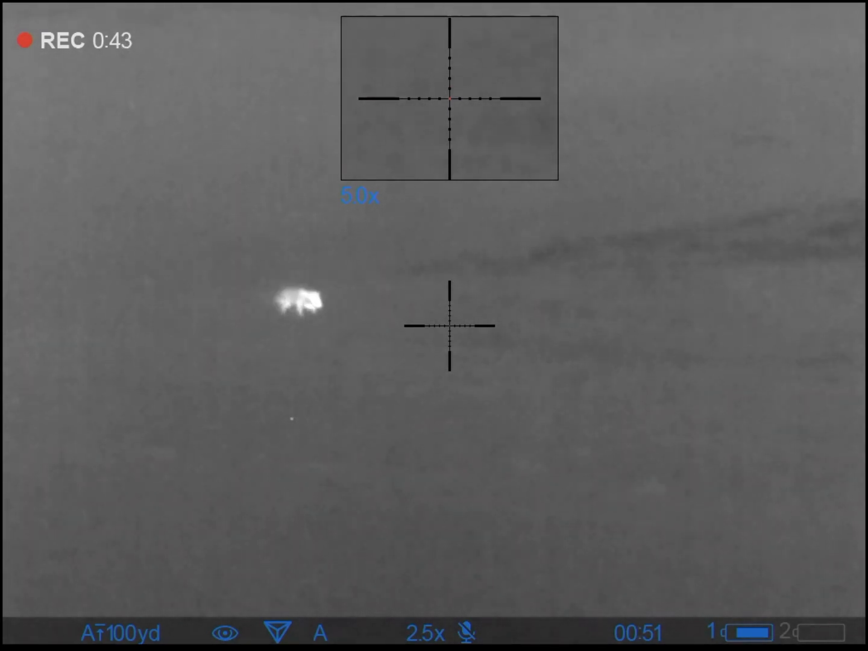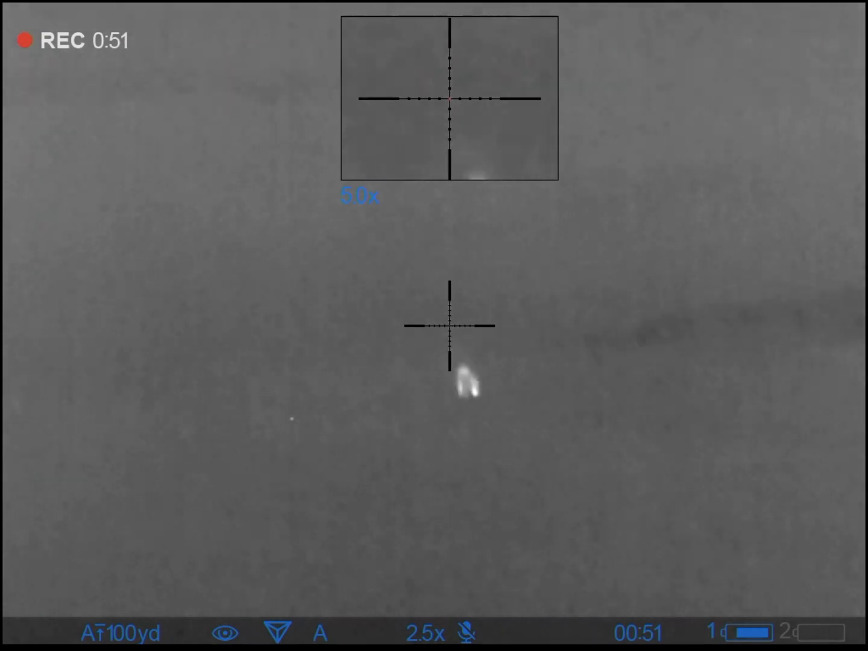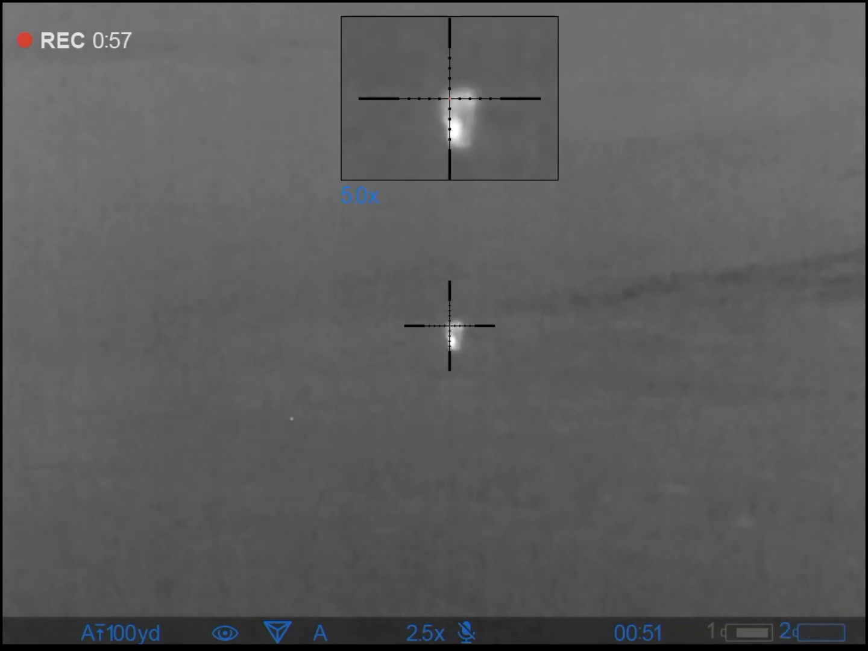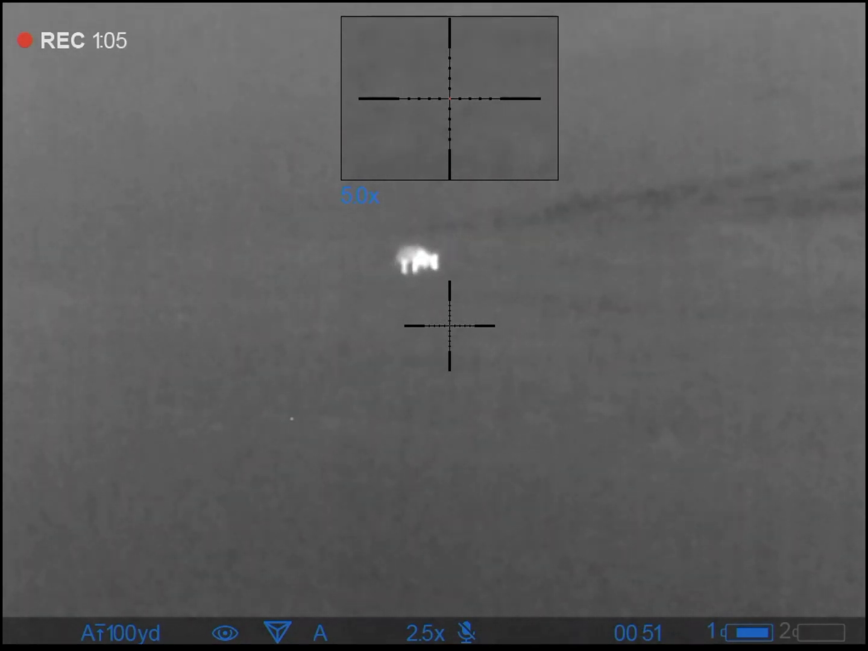I radioed my buddy and said, just let me know if you need a couple more howls. I'm off to the right, around the hill, so I can't actually see this coyote or what's going on here. But he says, yeah, give me a couple more howls. So I do, and that perked him up a little bit again.